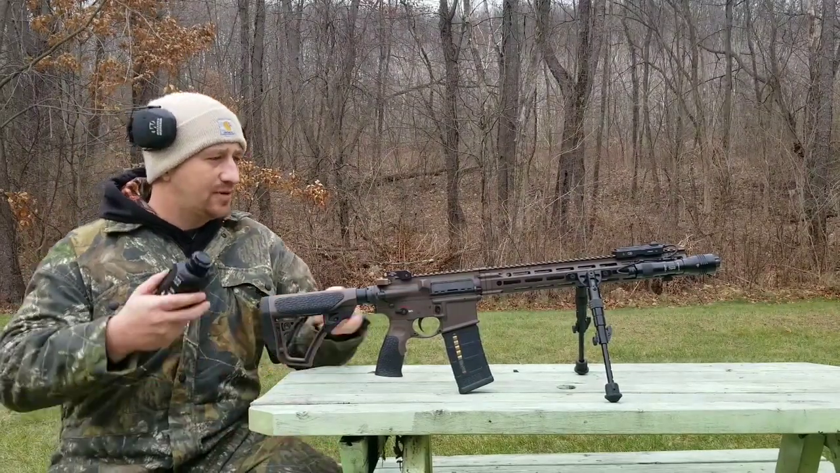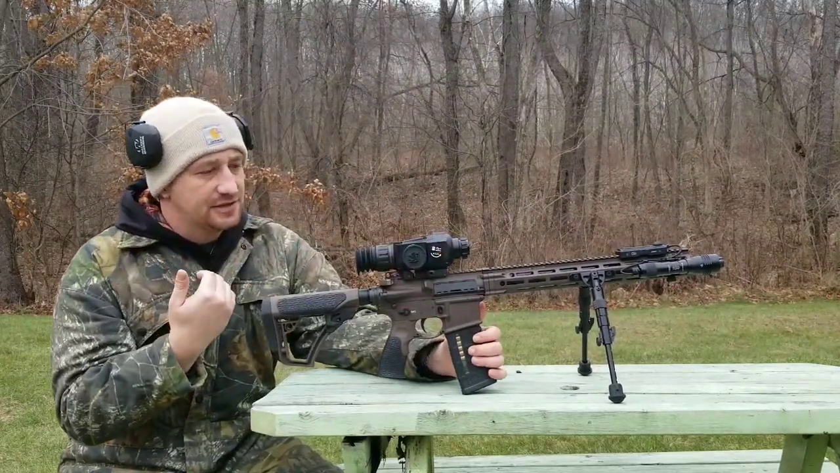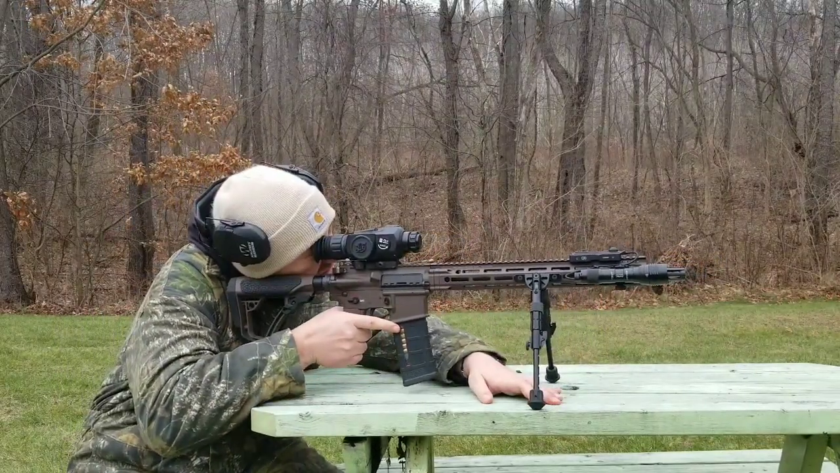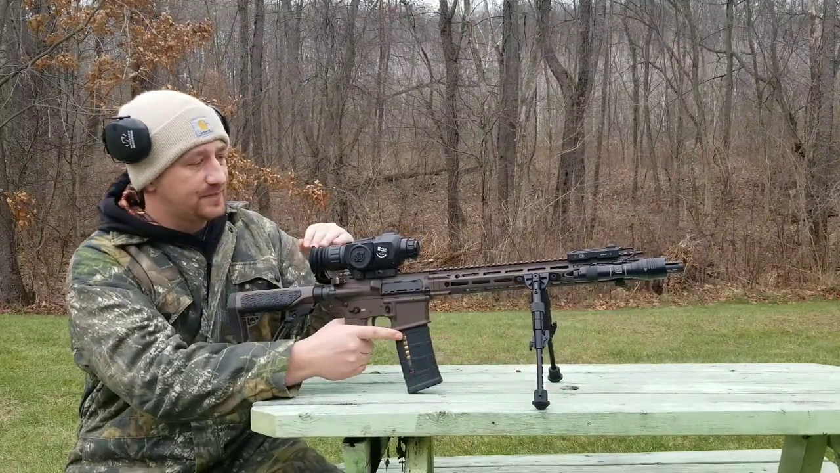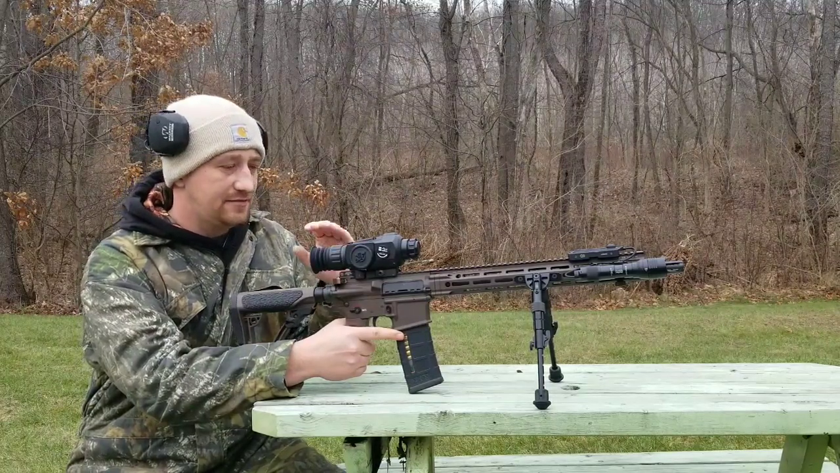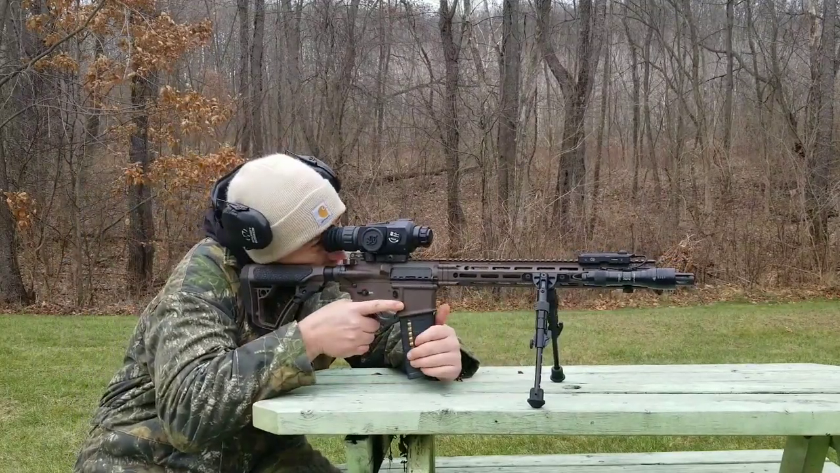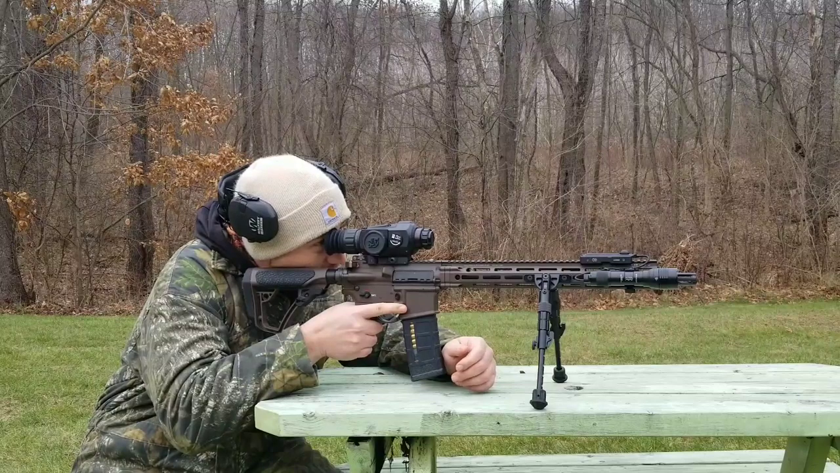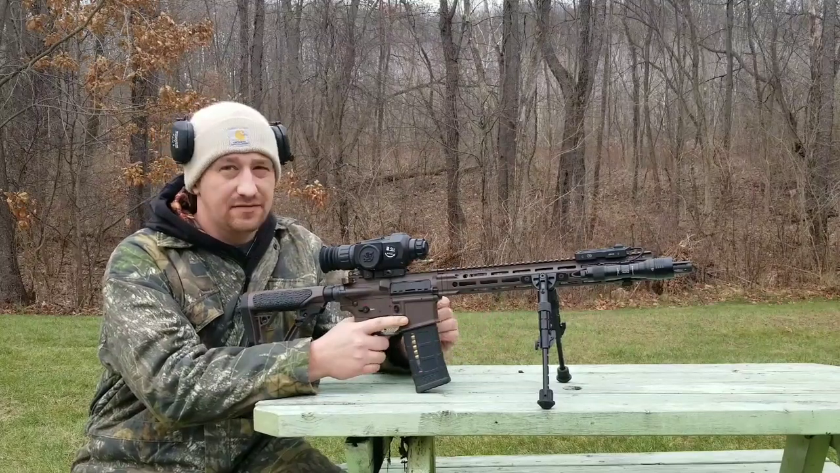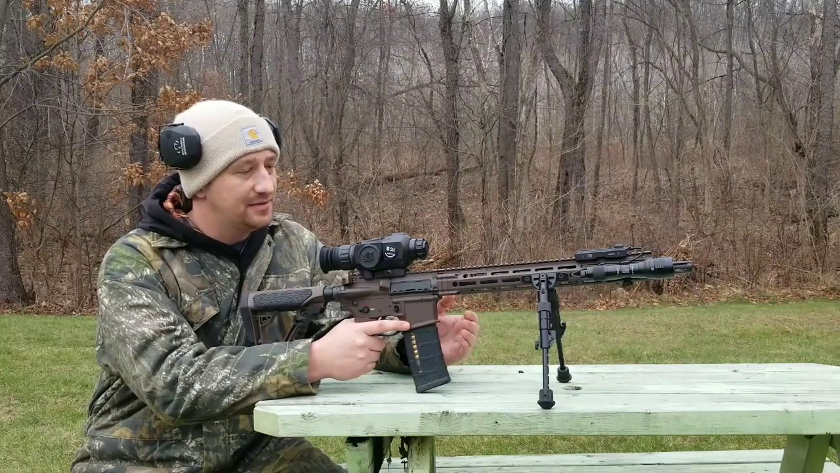But one problem I'm having so far is you need to get this scope back as far as you can. I'm trying to set it up on an AR-15 style rifle. You kind of have to tilt your head over too far with the mount that comes with it. I'm not sure if it's available, but do some searching. It's definitely worth it to get some kind of riser mount that'll lift it up so you're not so far over to the right and you're able to get as clear a picture as you could if it was higher. Now don't get me wrong, as is it's definitely usable, but just for an added comfort level and ease of use, I would recommend doing that.